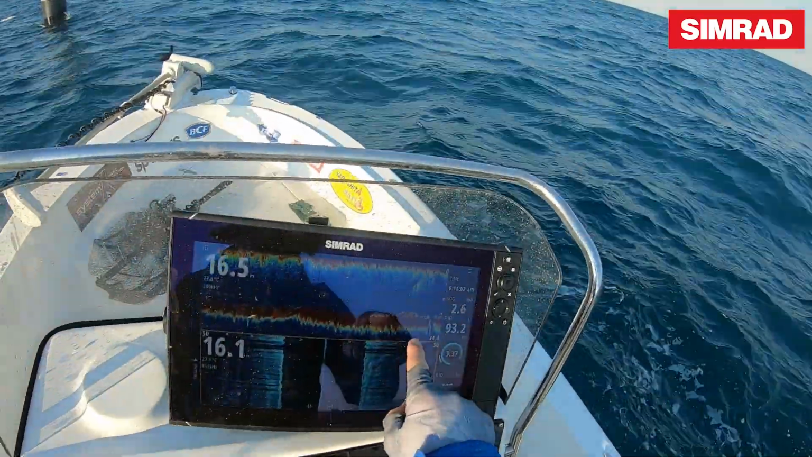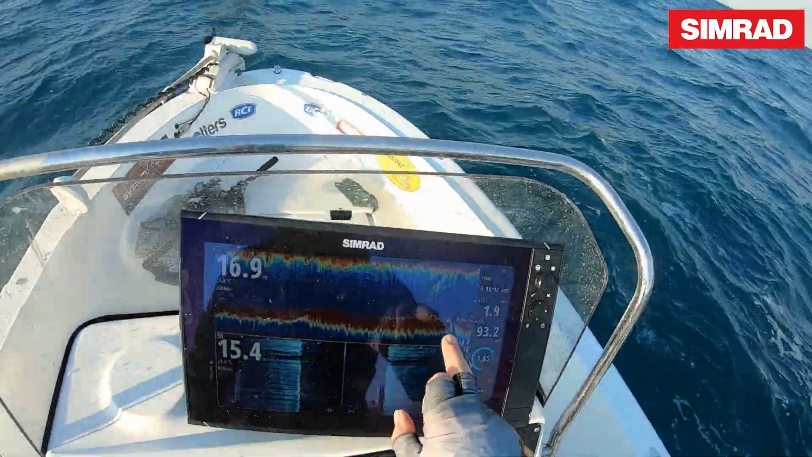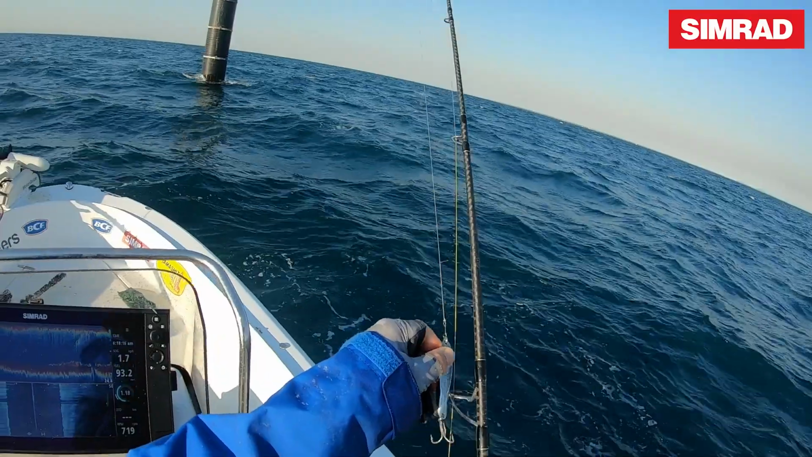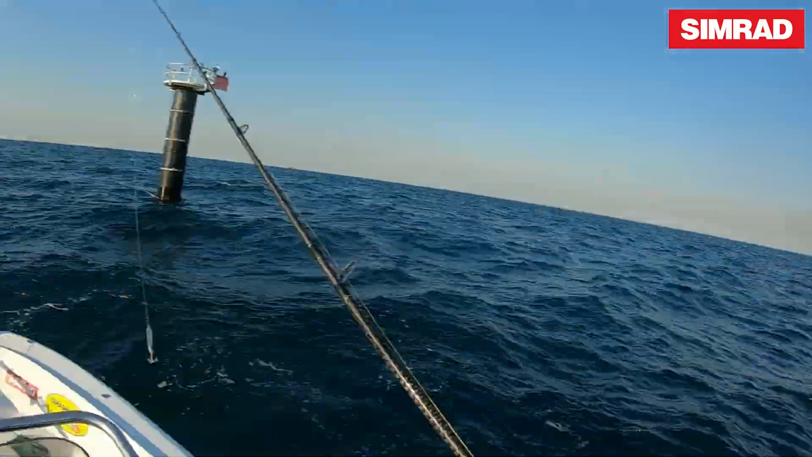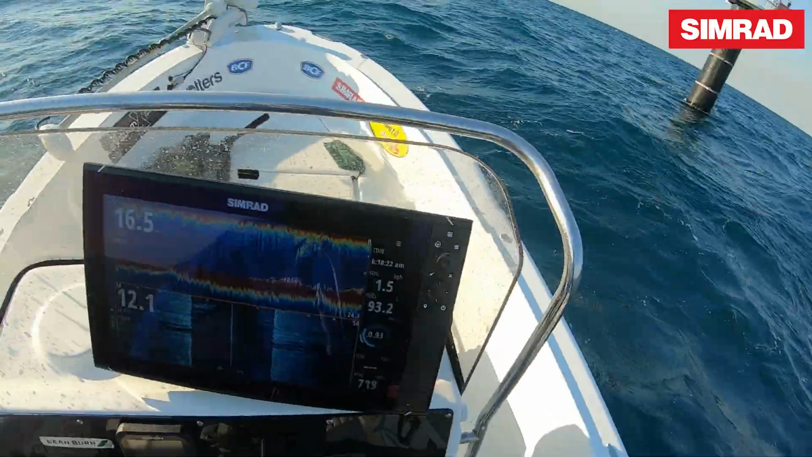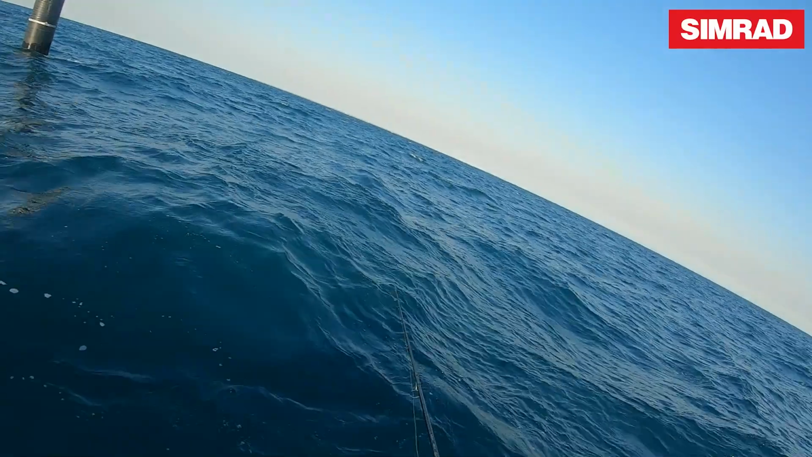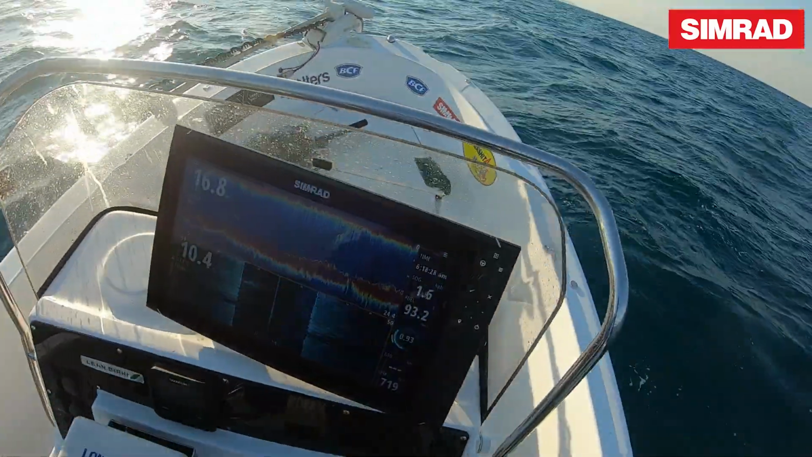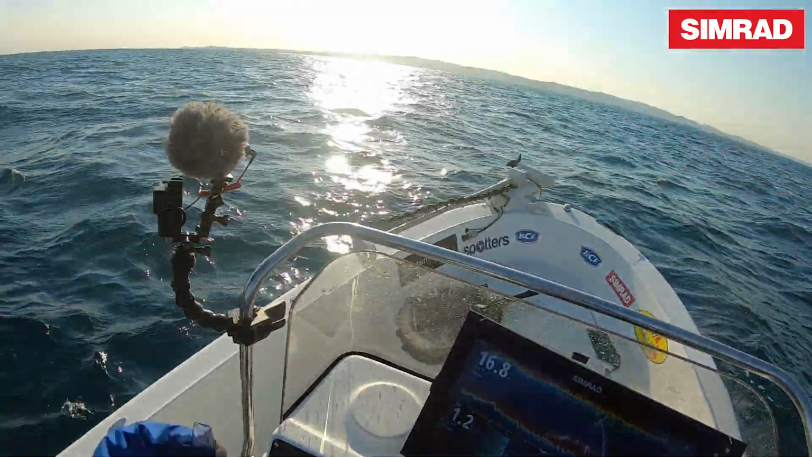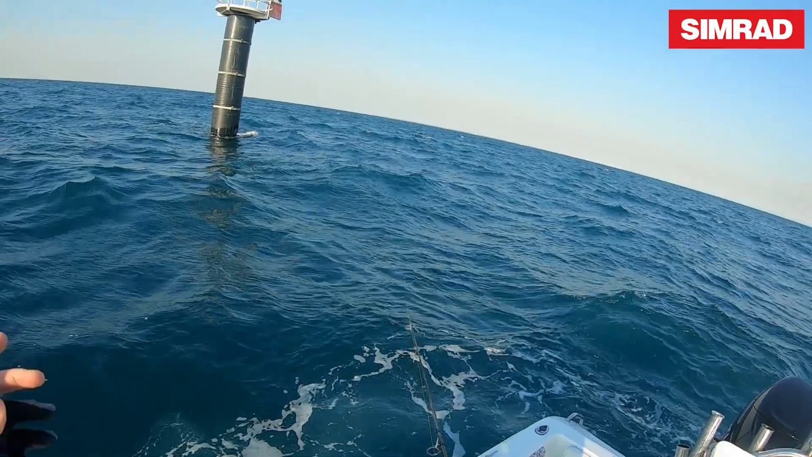Well, have a look at that, guys. There's a school of bait sitting about 15 meters off the pole here out in the open. So that is prime for a spinning. Get that lure down, see if there's anything sitting with them. They're sitting right hard on the bottom, so they are maybe getting forced down by Mackie swimming above them, or could be any number of things. But there's bait here, and that's the main thing.